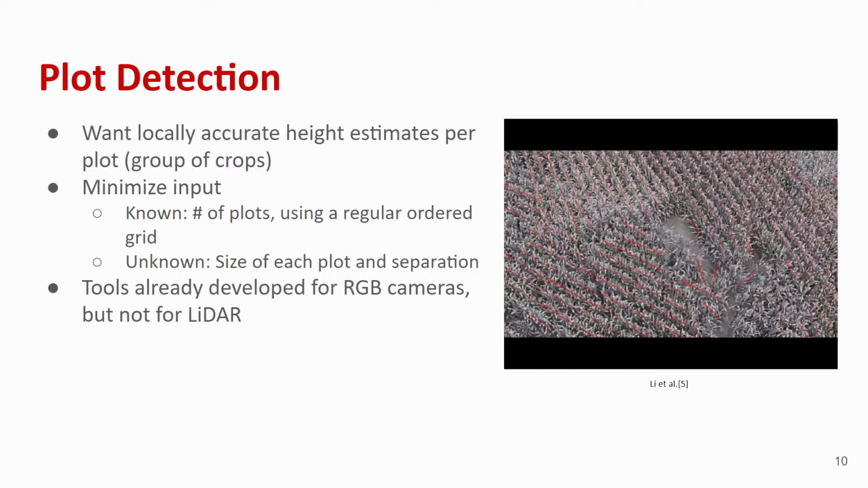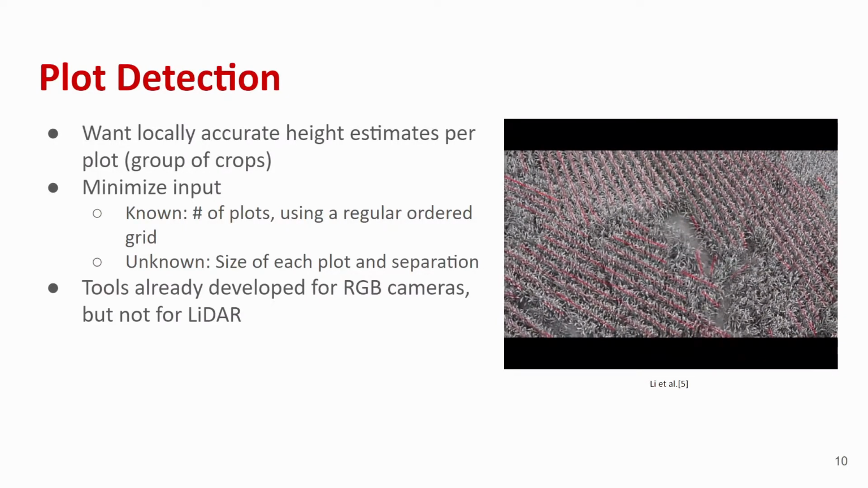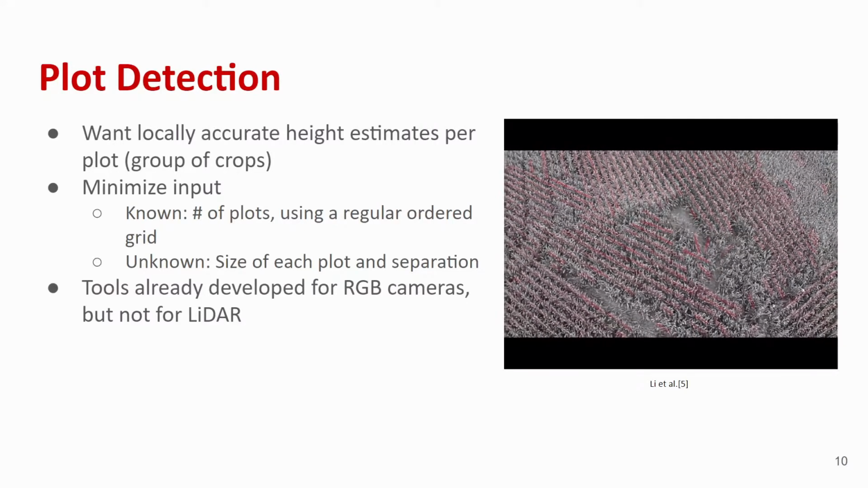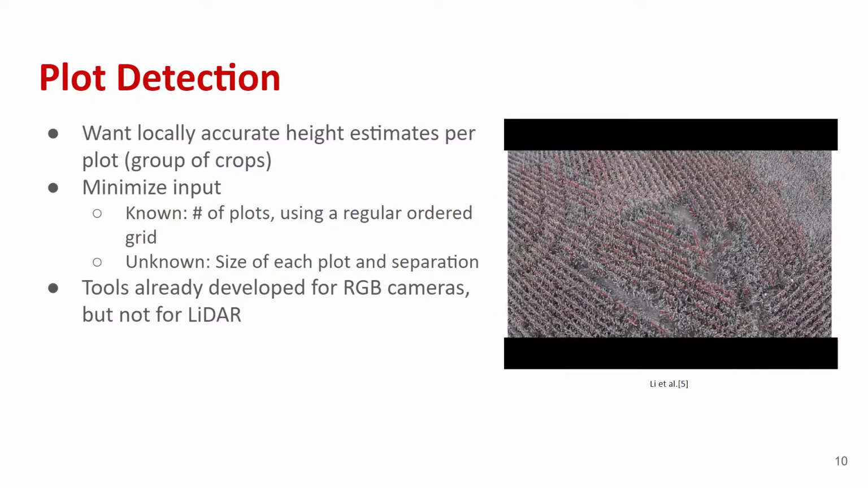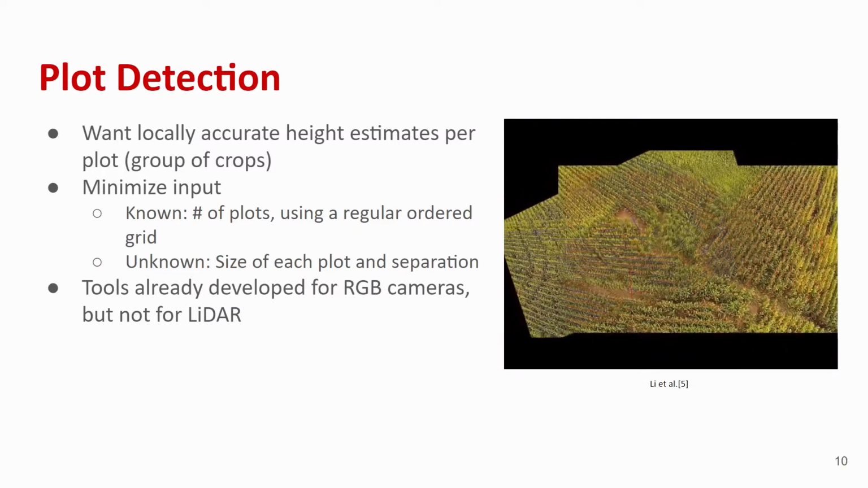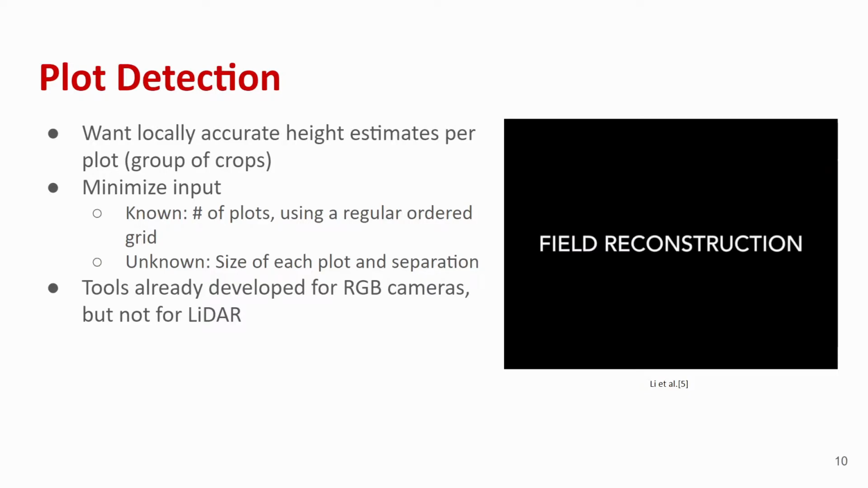Currently, there are road detection tools that have been developed for RGB cameras, but not for LiDAR. The video on the right shows one of these techniques developed by Lee et al. For our work, we focused on plot detection with 3D LiDAR as opposed to road detection with an RGB camera.